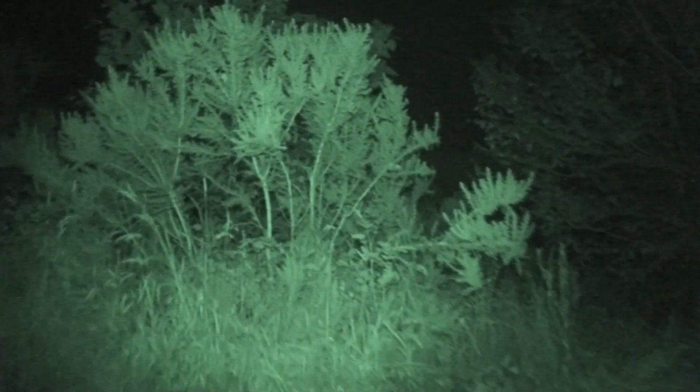Where's the moon? The moon has come out from behind the clouds, so I'm going to try with a little less spotlight.